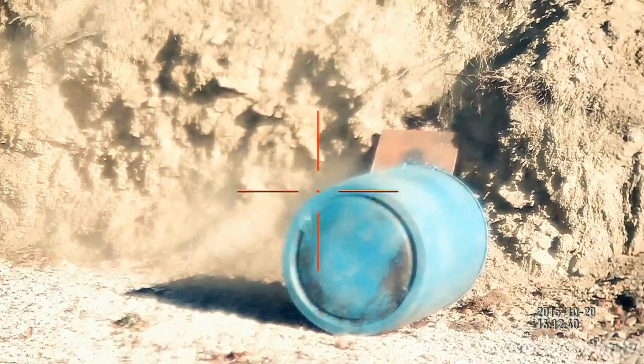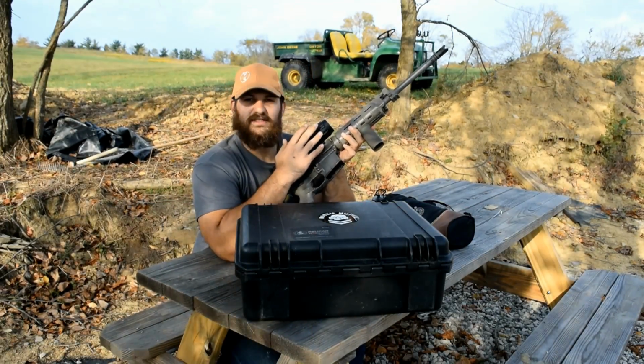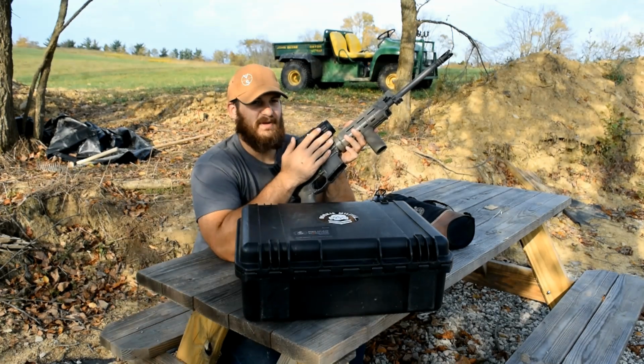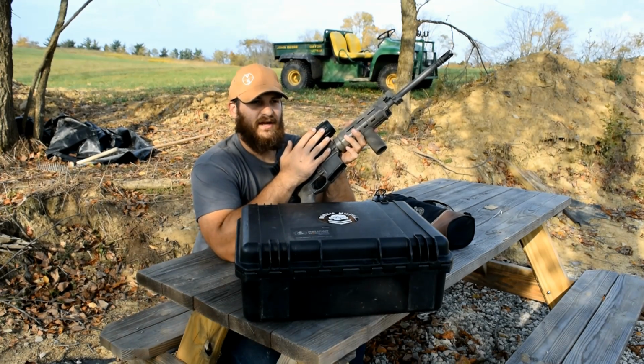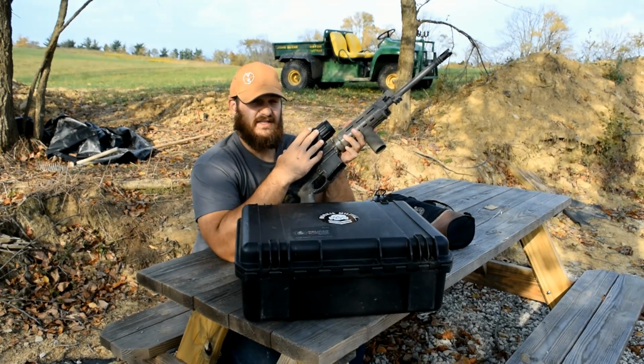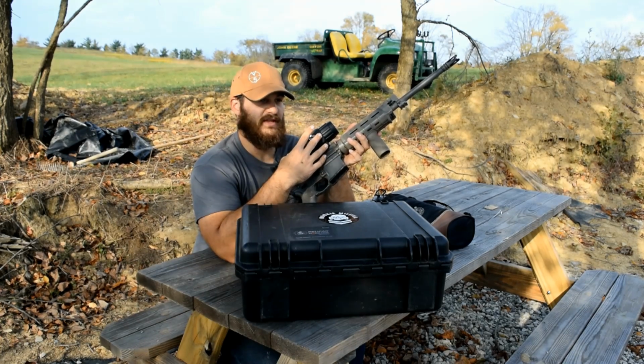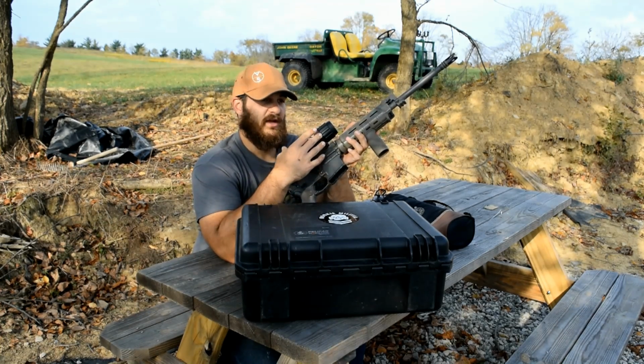As far as everything else is concerned, the only other issue that I would say should probably be addressed is this is a digital zoom optic, so you can expect a little bit of fuzziness in the long range zoom capabilities. This thing is offered in an even more powerful optic version that's got even more magnification.